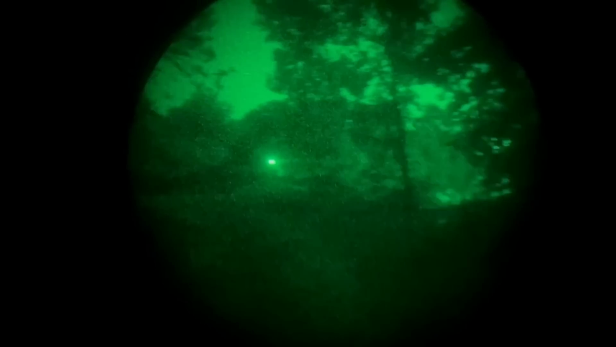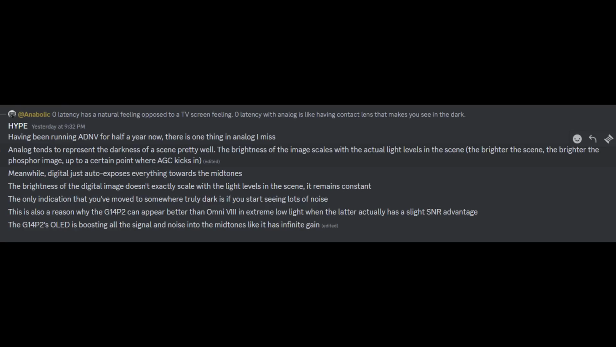Now, something that you can't really show on camera is what it is like to use it. I was having a really hard time verbalizing this, but once again, Hype, who at this point has helped a lot in this video, verbalizes it perfectly. Most of this actually is shown in the brightness of the scene. I would just pause it and read this, and I totally agree with him.